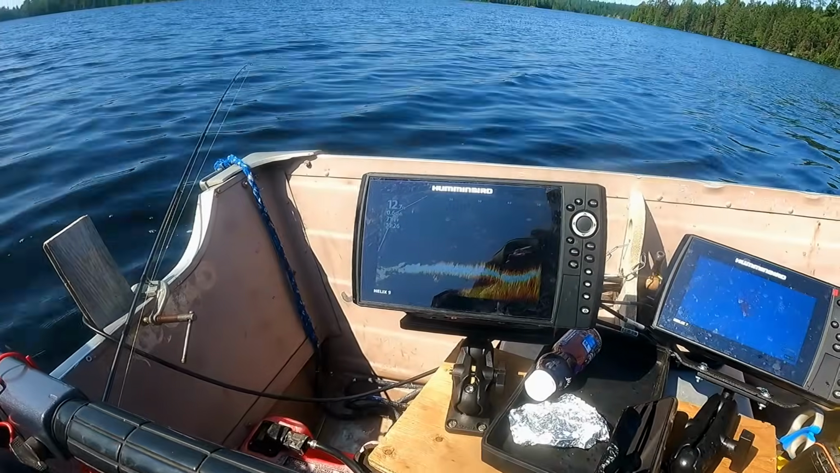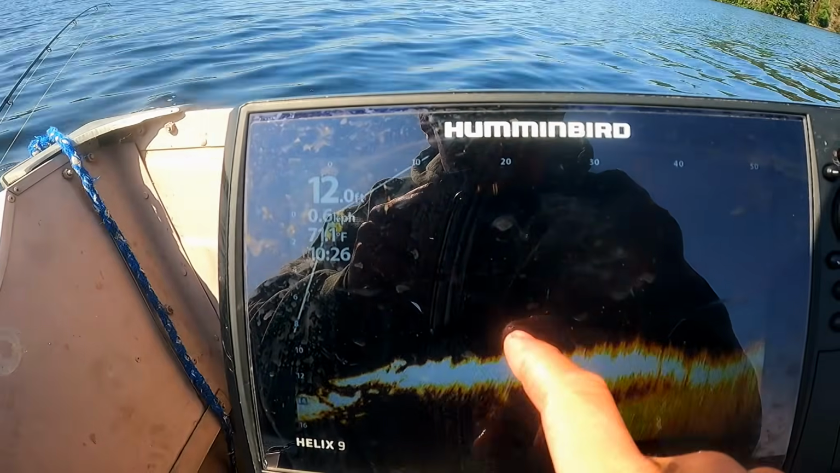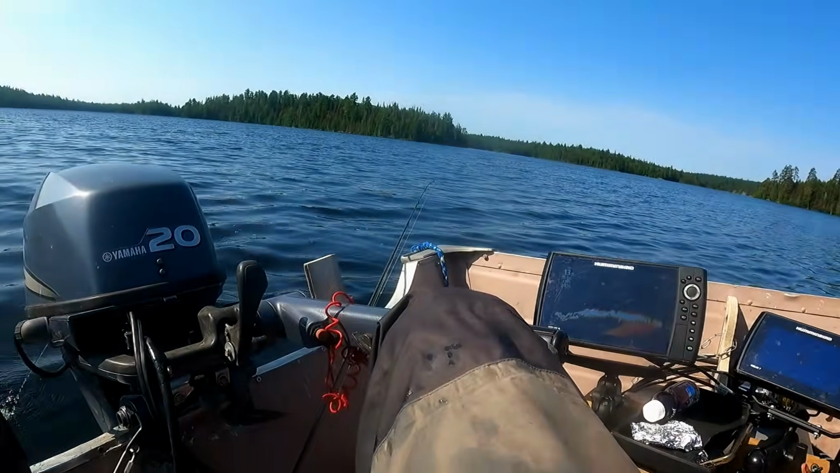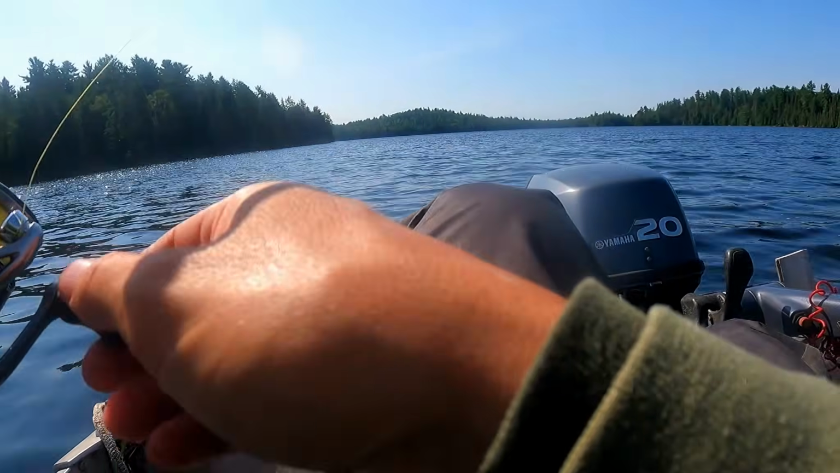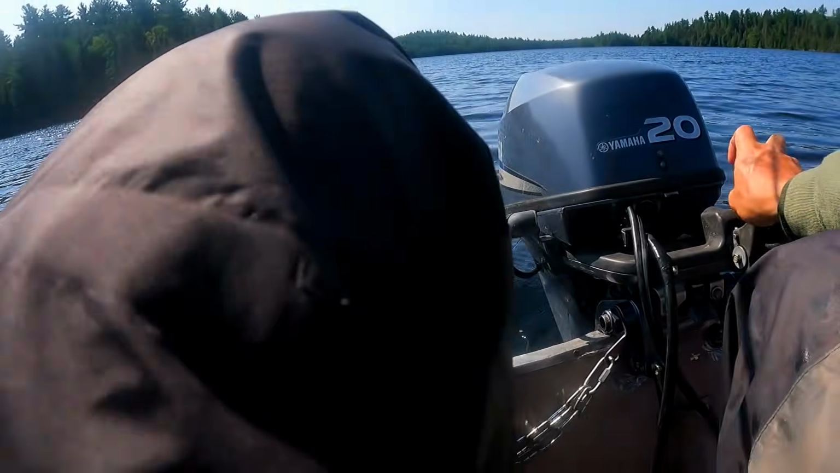I think this is the reason why they're hanging out here. There's a lot of bait hanging on top of this shoal. We've got some super deep water around it, and it comes up quick. A lot of places that I'm scanning on this shoal, we see some bait, so it's a very good sign. Probably stick here for the rest of the morning if we can.